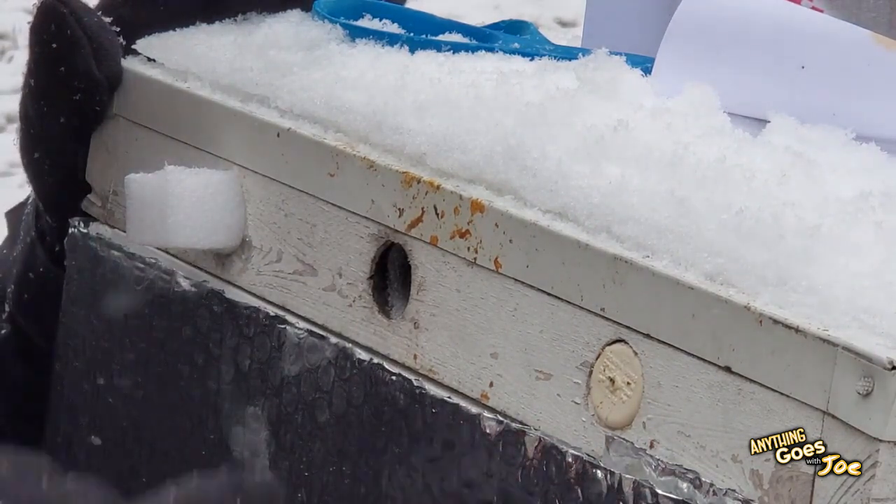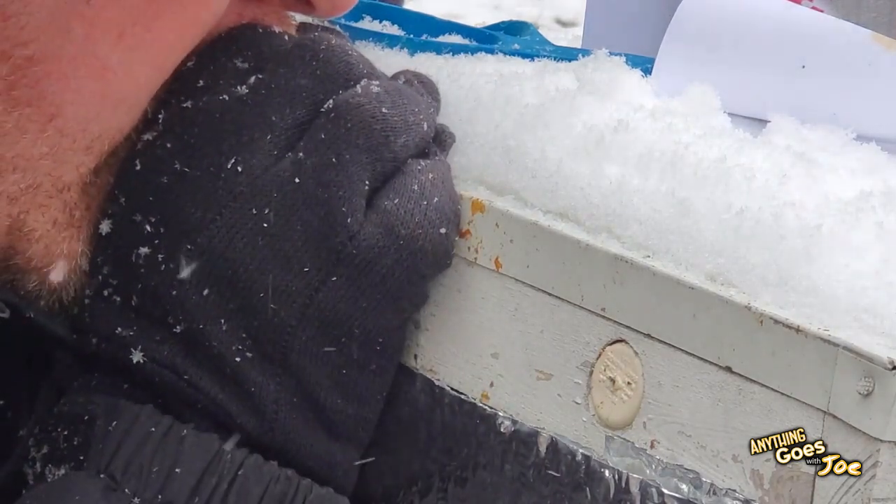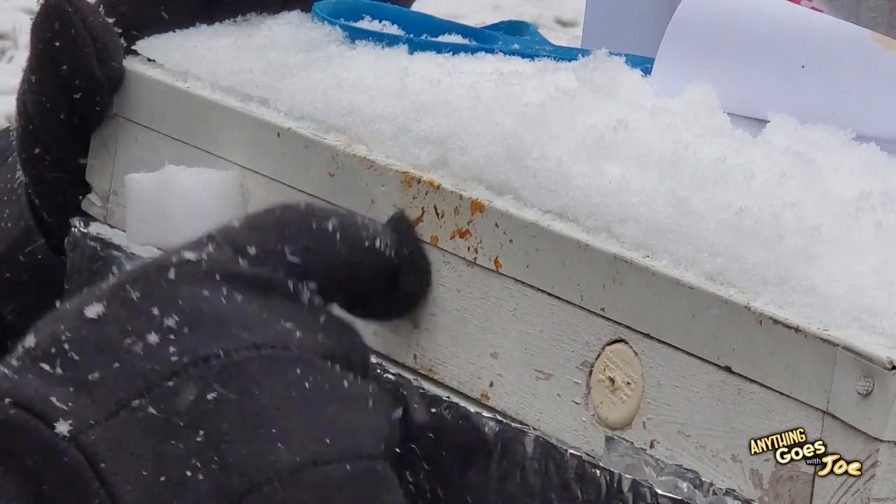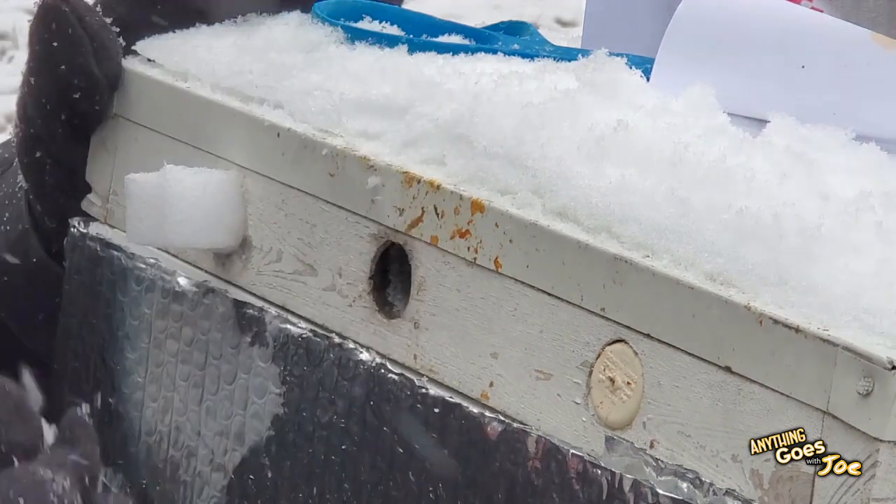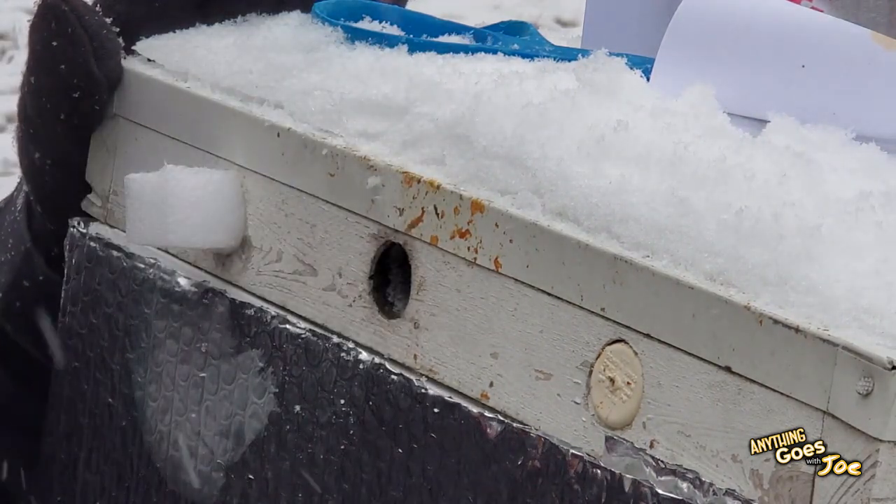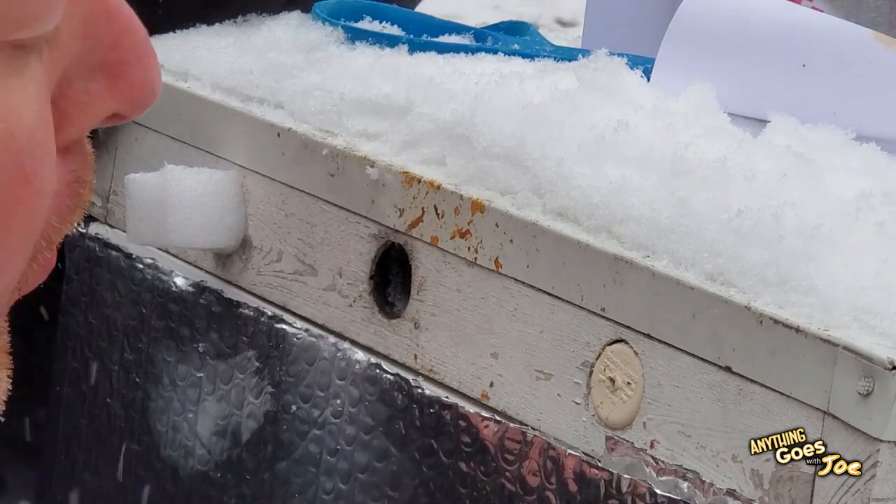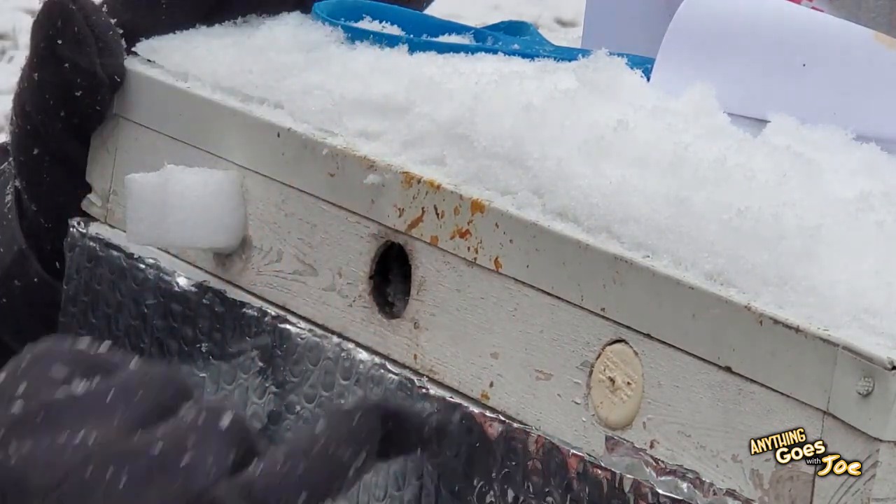Right away, I noticed the ice crystals are gone, just doing it in one breath. I would be careful not to actually blow too much humidity in there either. But it does look like it's... Sounds like a beehive.